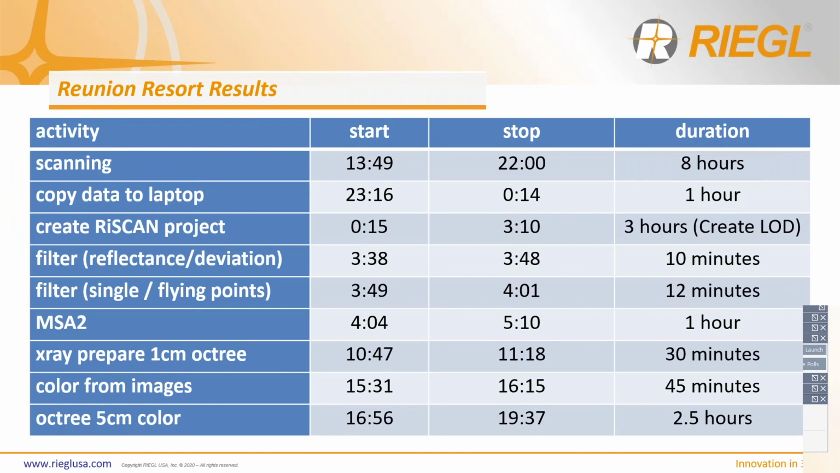Then this is the chart of the results from the Reunion Resort surveying project. Again, you can see the 8 hours to scan, the hour to copy the data over to the laptop, the creation of the RiSCAN PRO project, the filters being applied, MSA2 running, the X-ray view, which is a newer view type that we have available in RiSCAN PRO for you RiSCAN PRO users. If you aren't using X-ray view, I highly suggest it. Besides it looking really cool, it's very interesting to be able to see the different views that you get from that, the colorization from the image, and then the Octree filter.